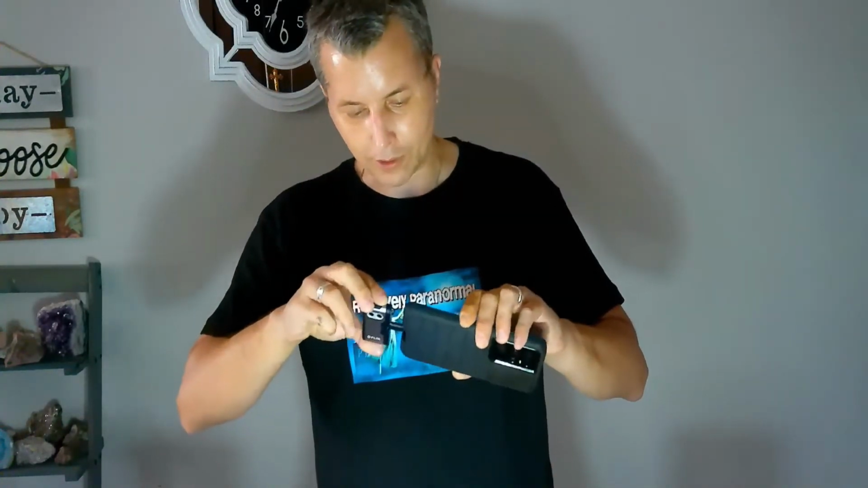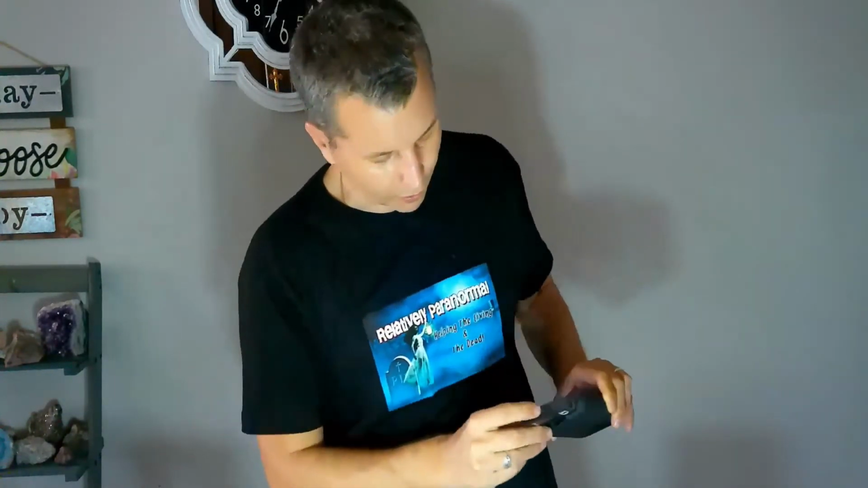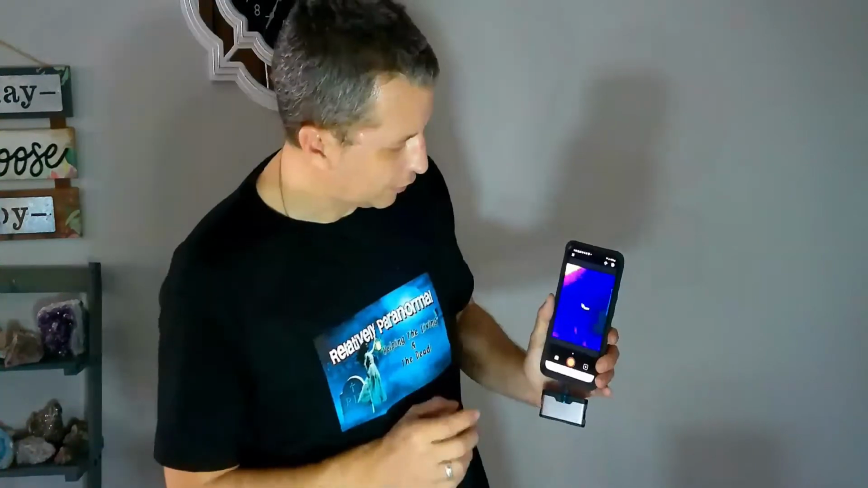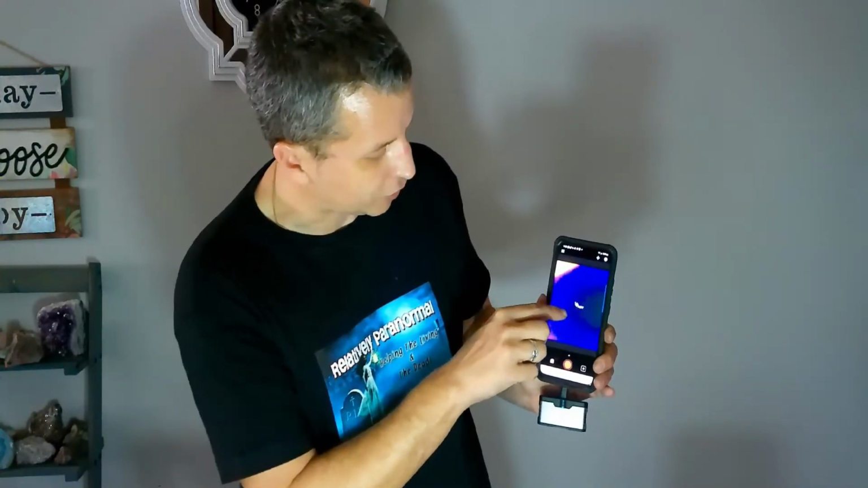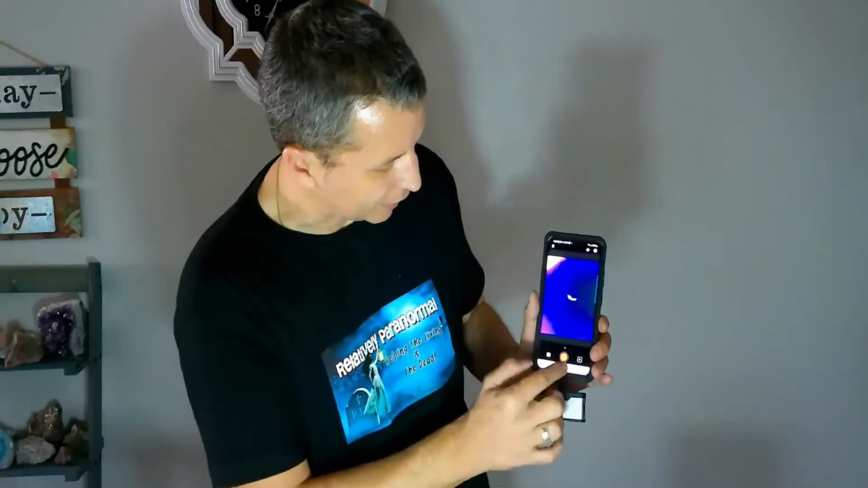The two camera lenses obviously face out. As soon as I hook it in, I have the app set up. Just turn on the device on the bottom here. So on the regular FLIR, this button right here gives you a center aiming like temperature point on it so that you know what the temperature is of whatever you're shooting at. It has several different color scales which you access through this plus button right here.